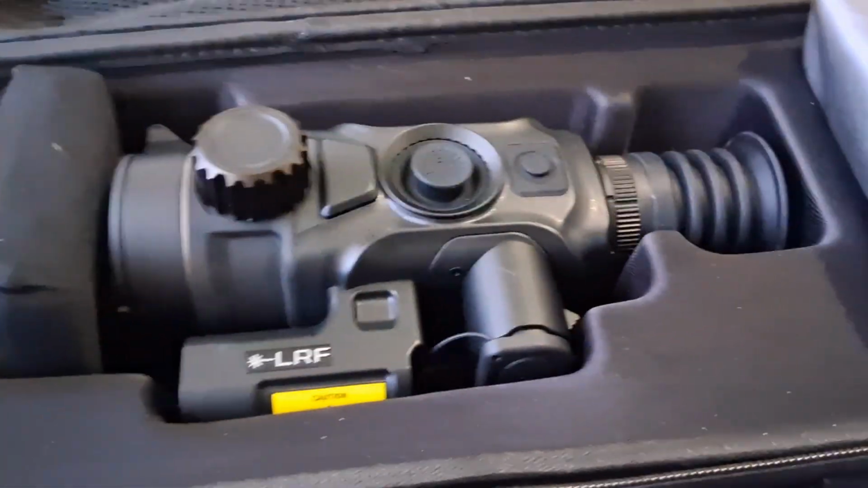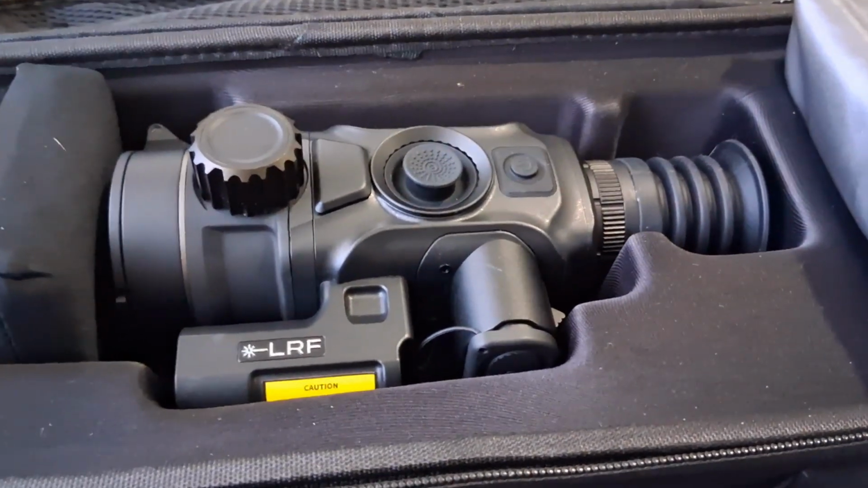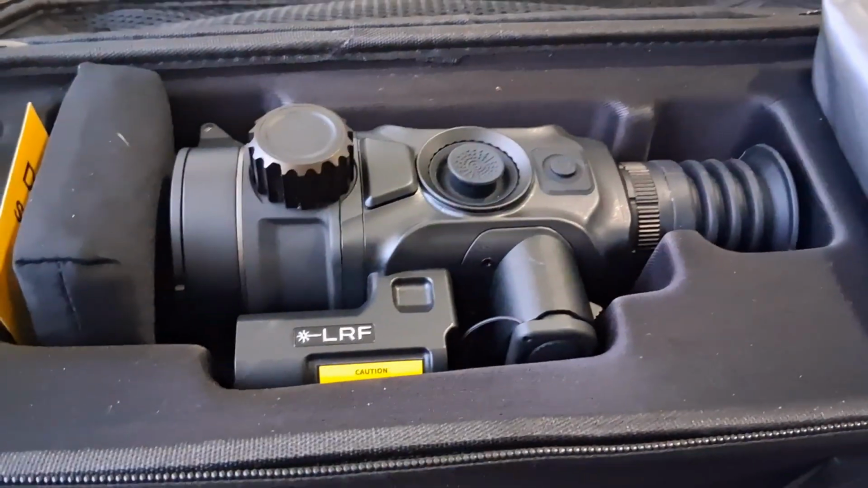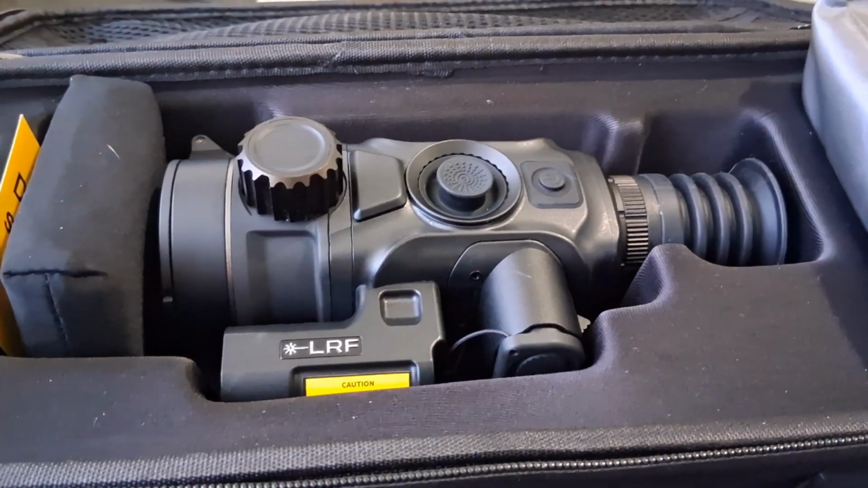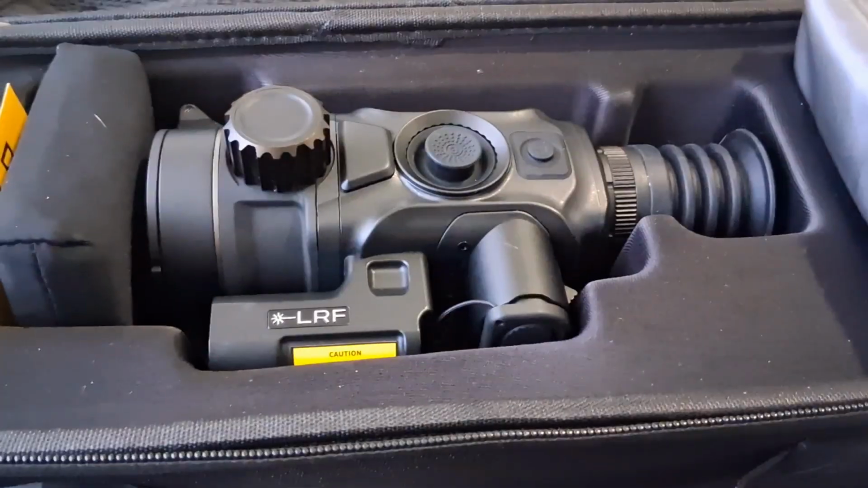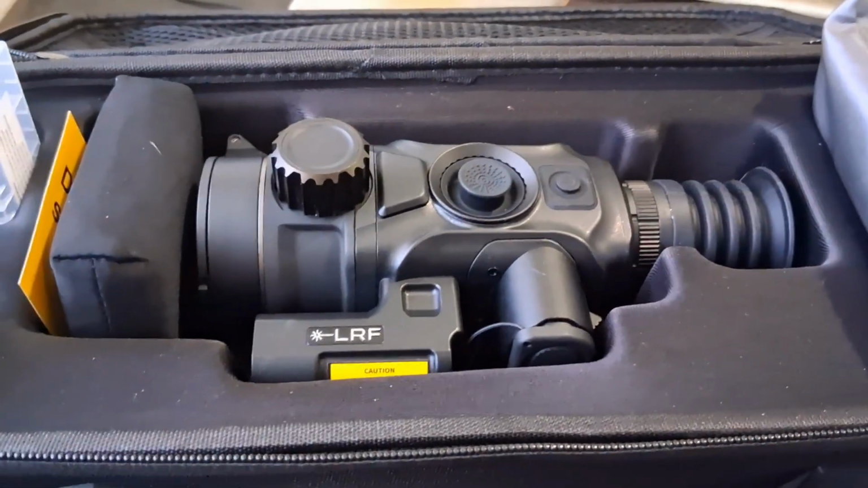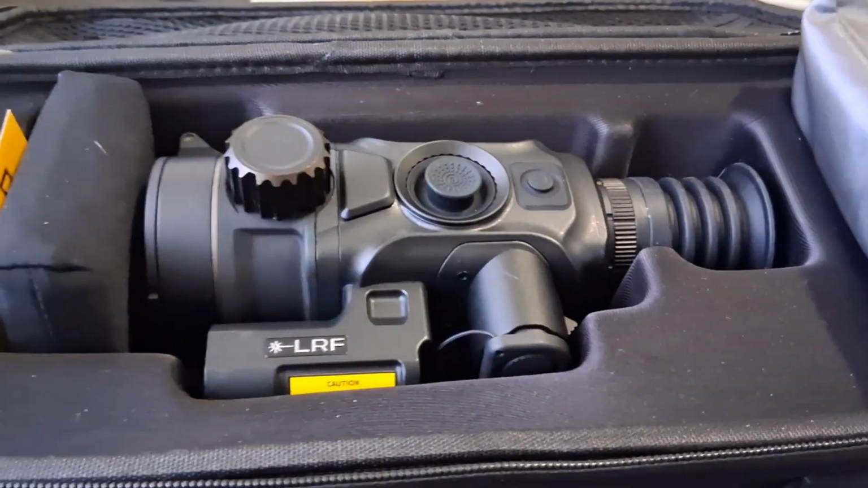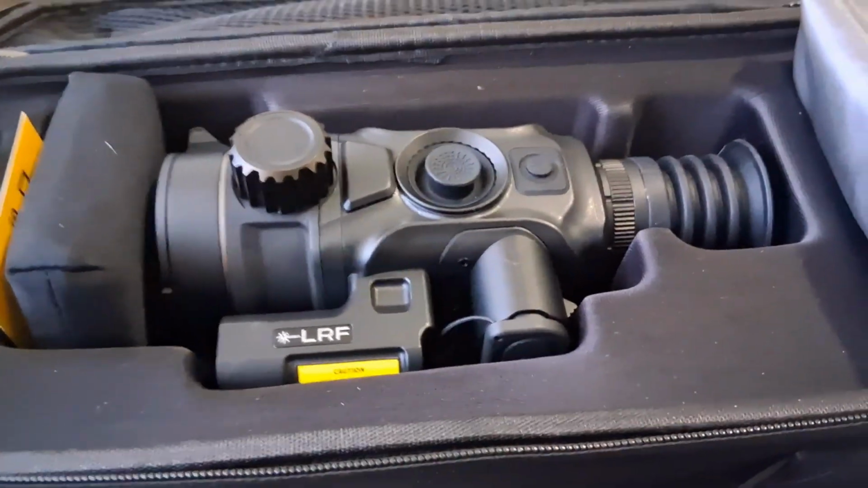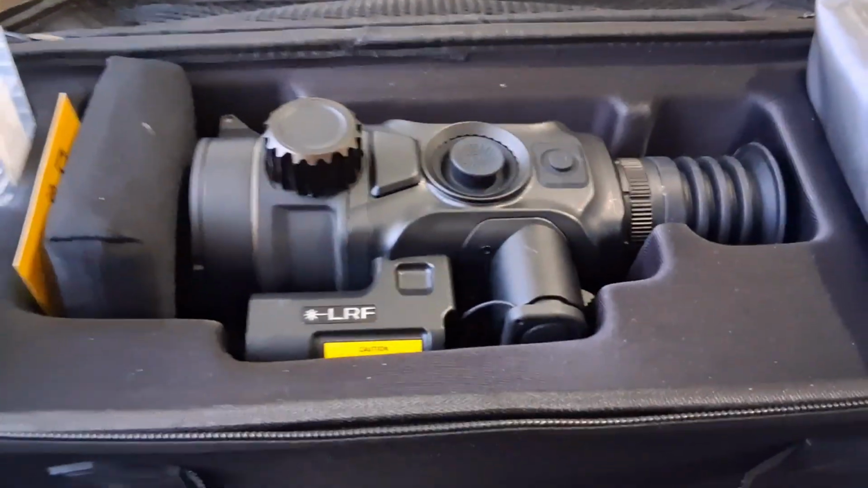So I have to say this just in case anybody's looking at this for any reason: this was strictly designed as a hunting scope, not very practical for any other use, like any other situation, like a home defense situation. The magnification is such that you're not really going to be able to use this indoors, but that's not what it's intended for. I just want to make it clear, if that's a factor in anybody's decision, like they want a scope that they can hunt with and also put on a home defense rifle, this isn't it.